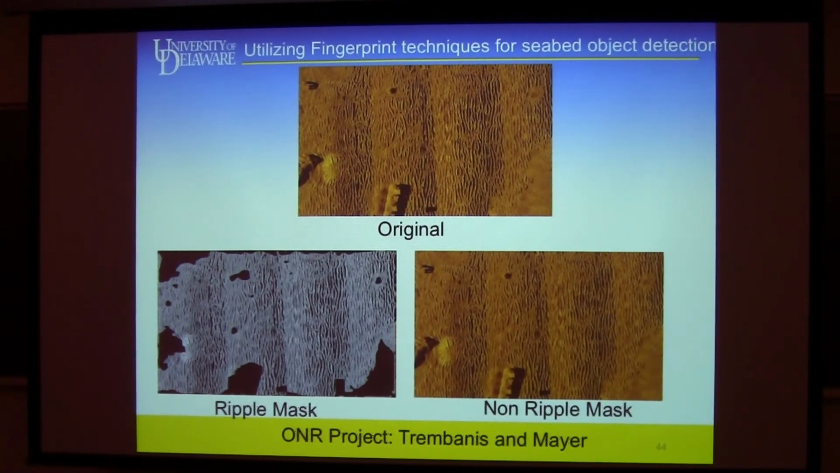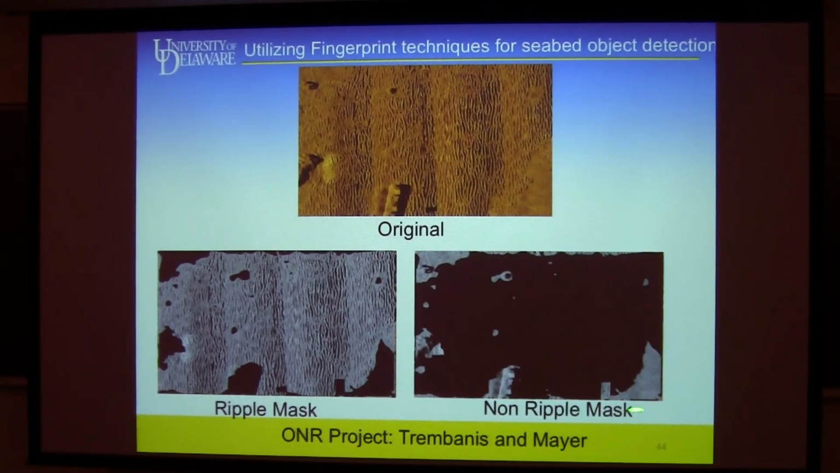But you might also ask the other question: maybe you're really interested in non-ripples in rippled areas. Maybe it's a target. Maybe you left some instrument on the seafloor. Maybe it's part of a subway car. If you invert that mask, you can highlight areas within a mapping field that might be targets that you might want to further prosecute or explore or examine.